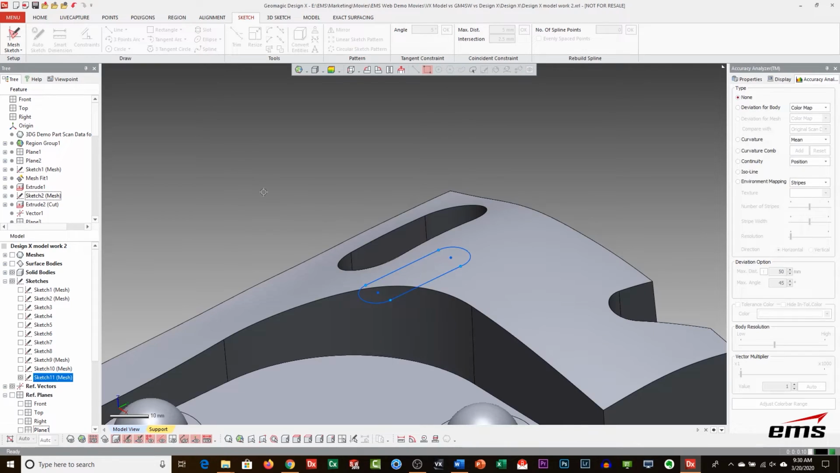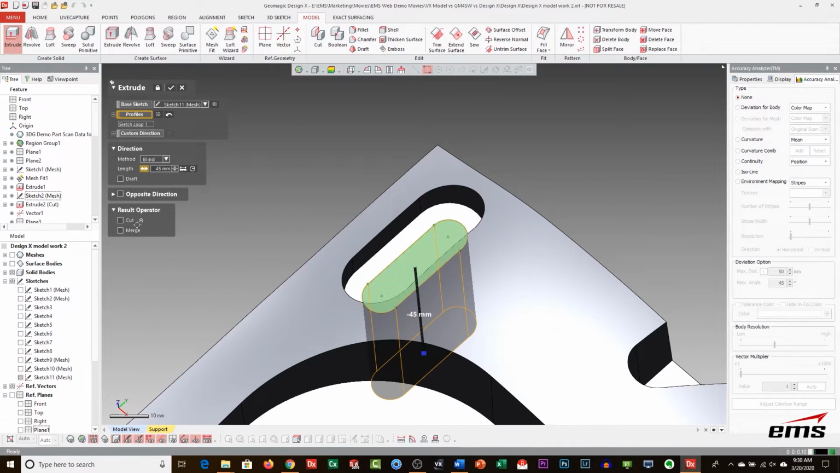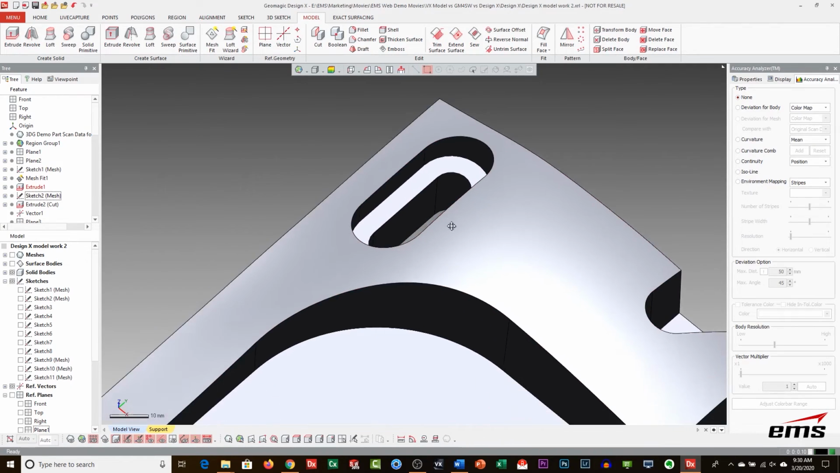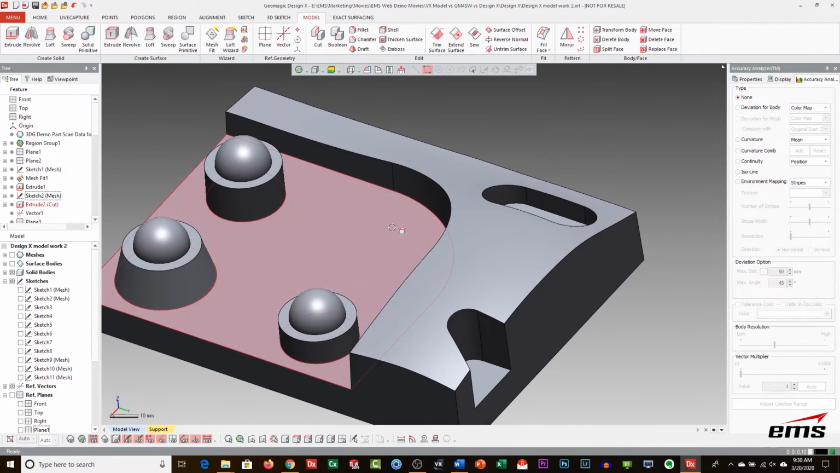Bring my solid body back, and we are going to extrude this time the other way with a cut. I already cut this one in over here, but that shows you how quick you can get those reference sketches and then use Auto Sketch or the other sketching tools.